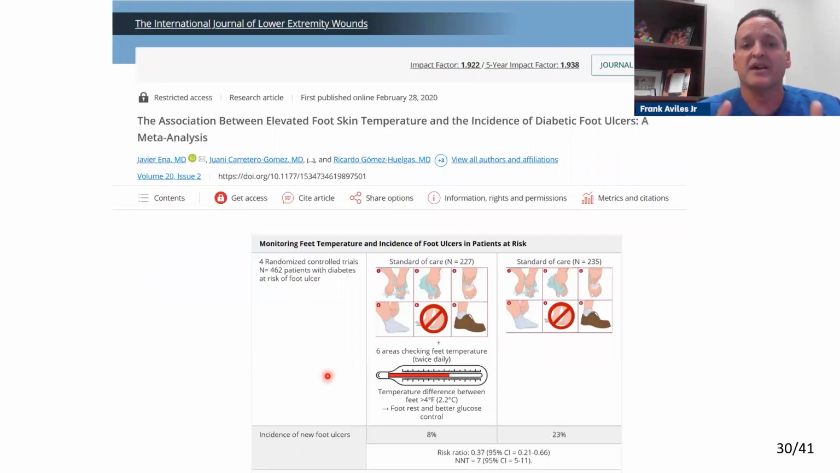But he also led us to use thermometry to determine if a patient with diabetes, if we're able to predict who's going to open up. And so this one study by Anna, what they found out was that if they had a 4-degree difference in Fahrenheit and the patient offloaded and took a rest, only 8% of these patients proceeded to an ulcer.